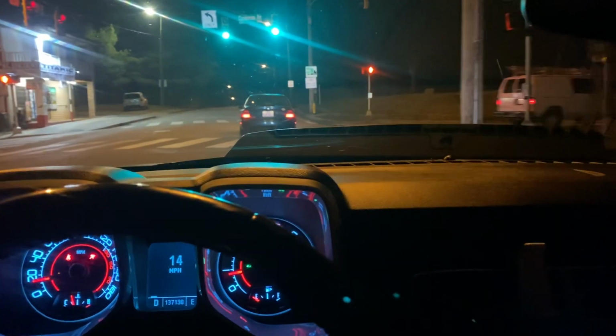So yeah, where the fuck is this guy turning at? He ain't even know where to turn right there, stupid. People do dumb shit. Look at that, they dumb. He ain't even know where to turn.